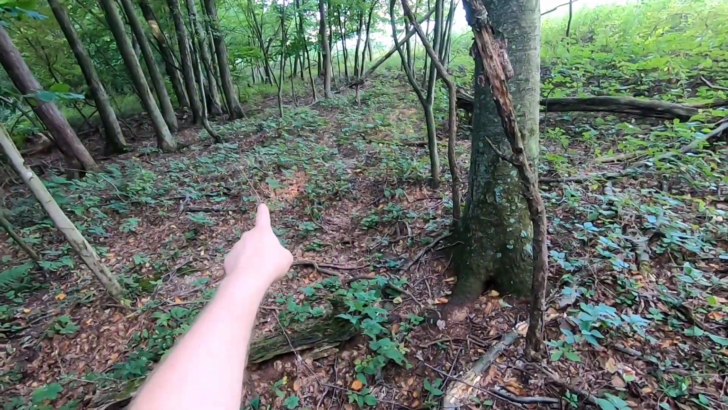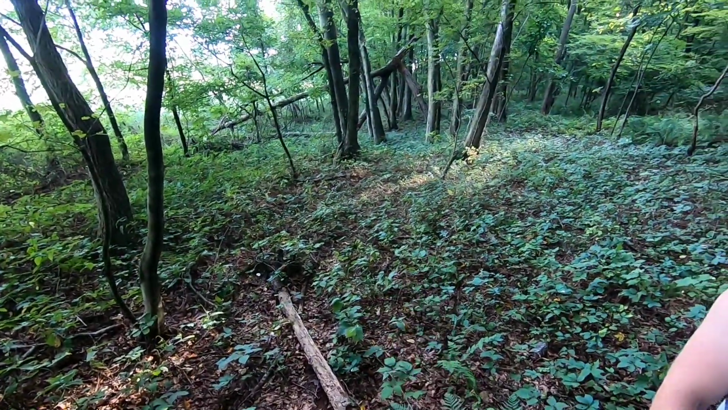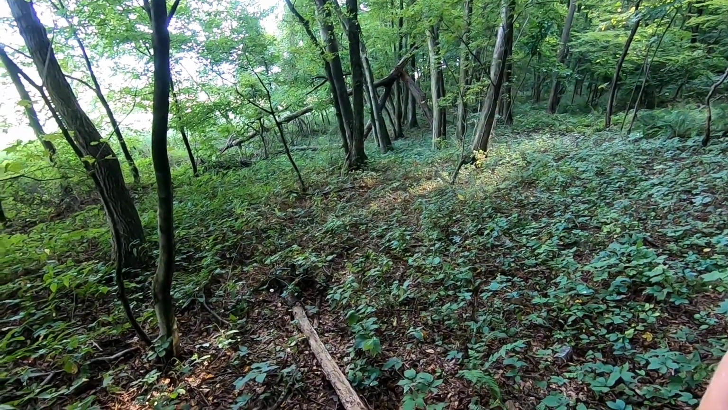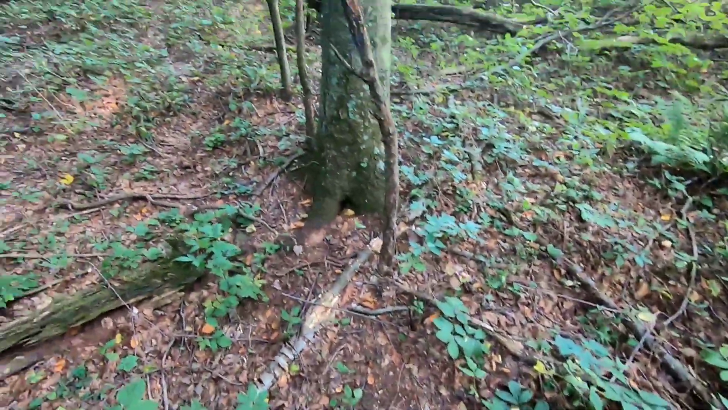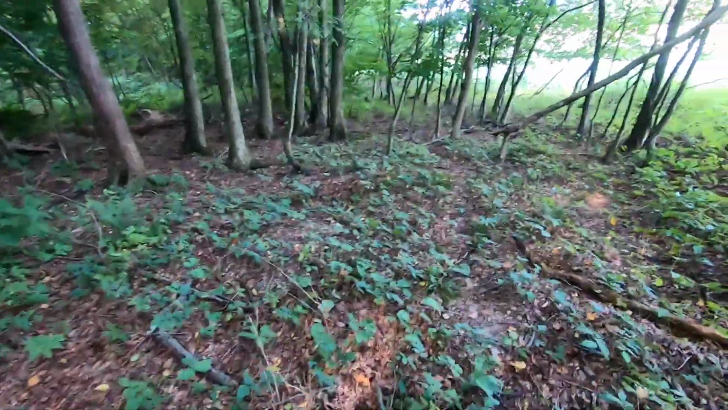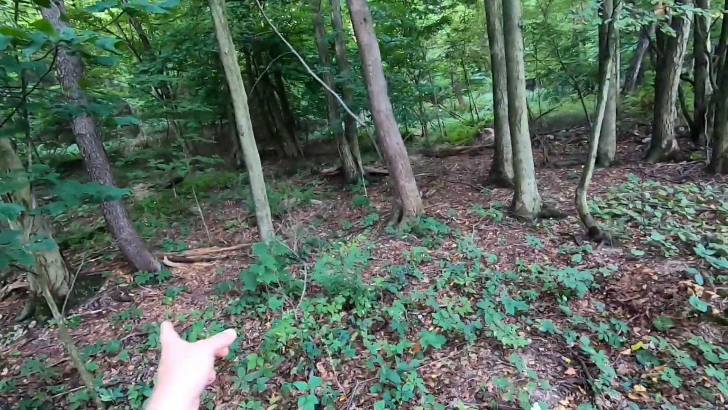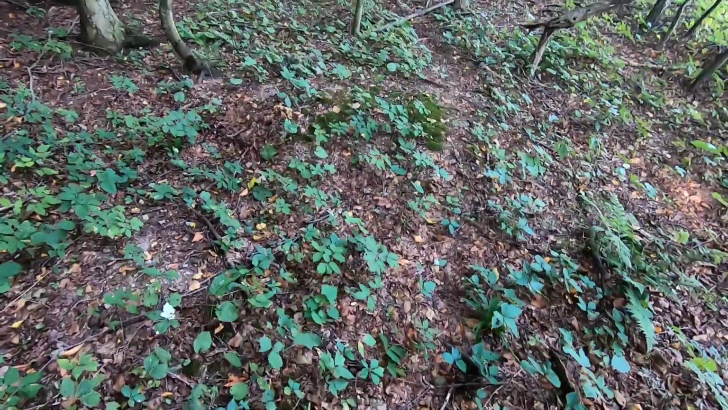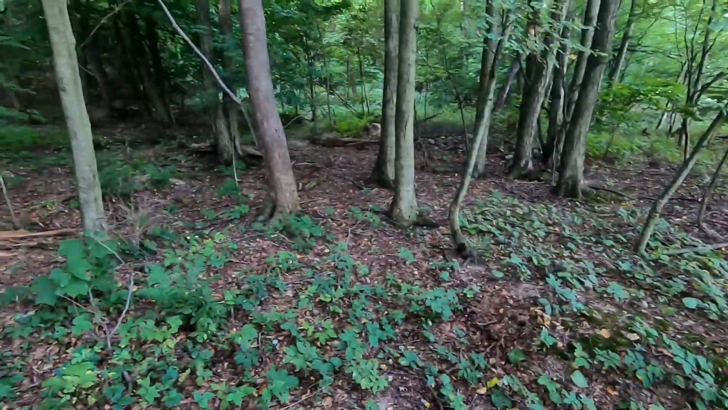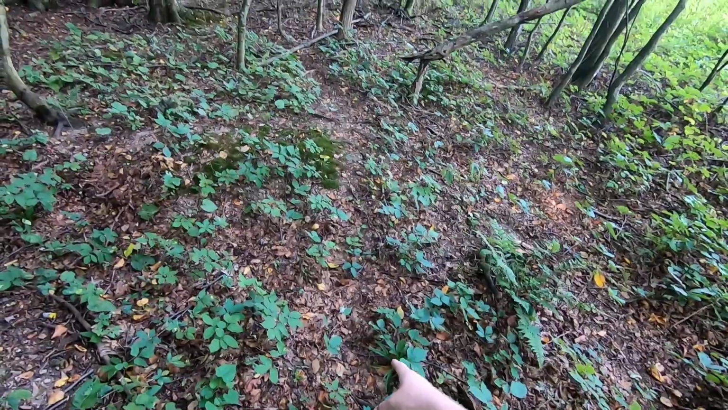You can definitely see that they're still using this trail right here, but we're not really getting anything amazing off of it. So hopefully this one here has something on it. Even though it's facing the wrong way, it's actually on the top trail and not on this one. But I put it up there because the other camera that we just pulled would have got the deer that were traveling on this trail.